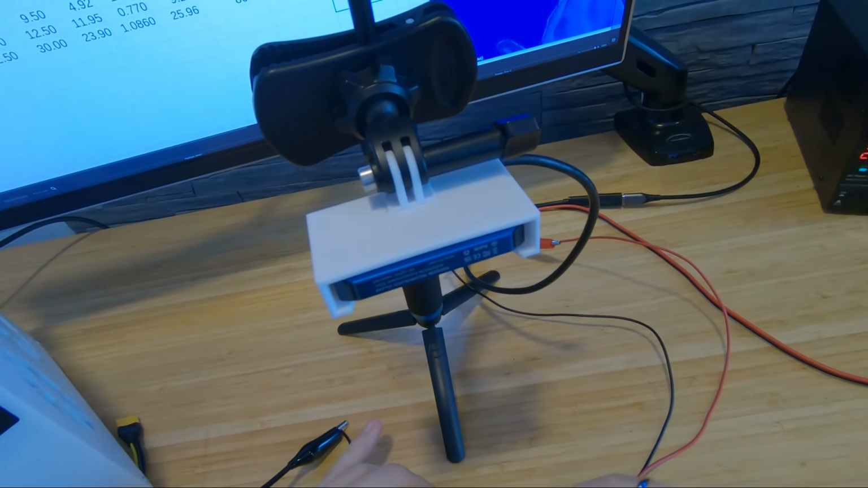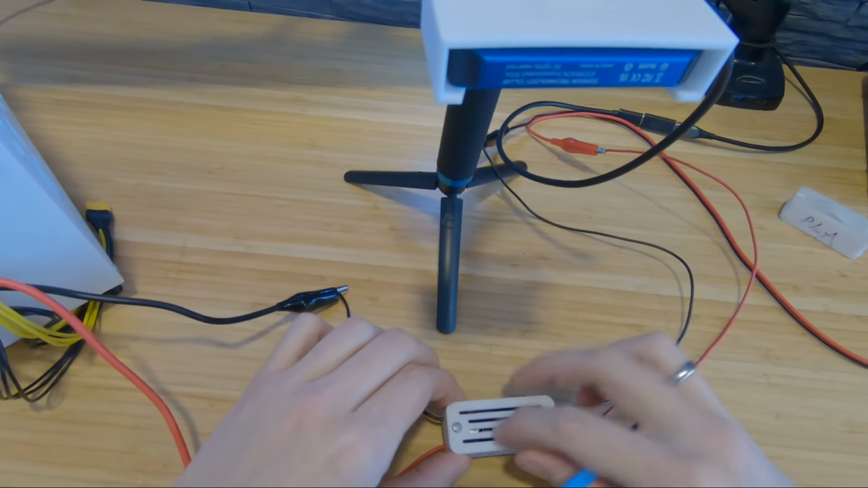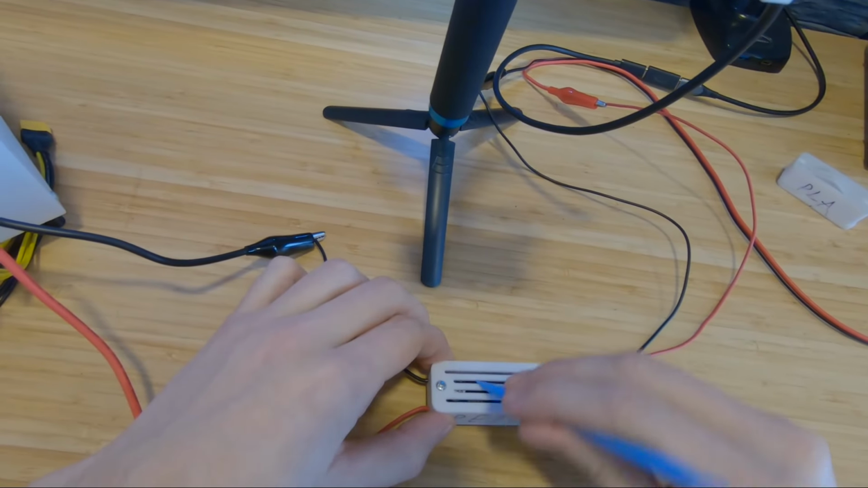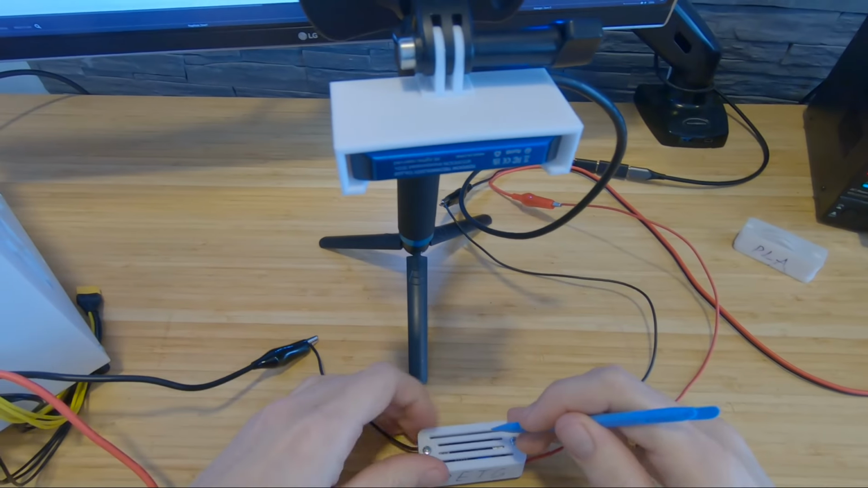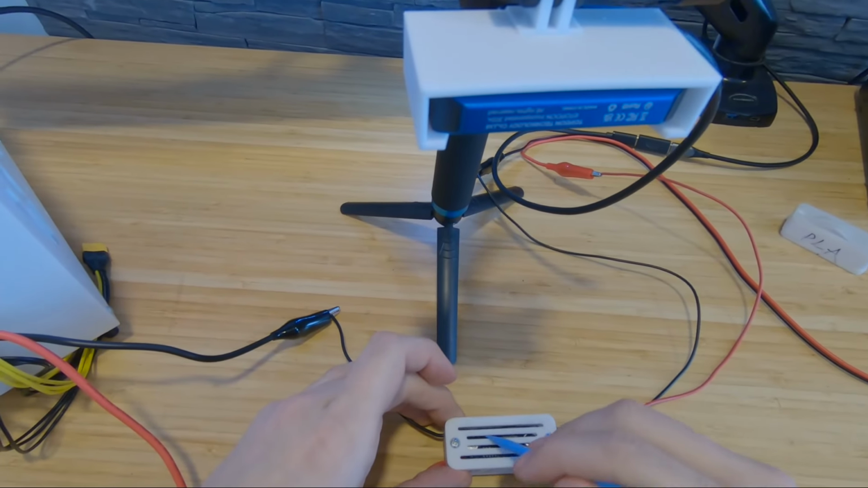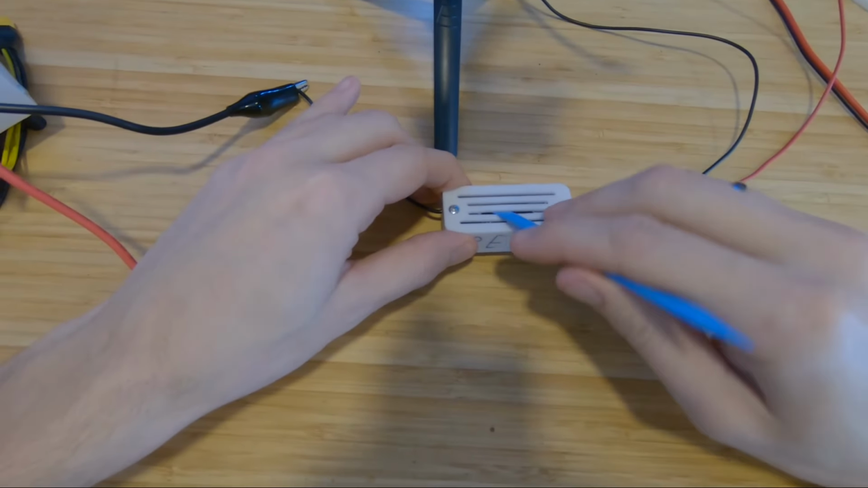on 2 amps. I think it's gonna hold, but you never know. Let's do it. After 30 minutes on 2 amps input, let's see how it looks on the PETG side. No, it's good. It doesn't care. Not soft, like perfect. On 2.5 amps, after half an hour, let's see how it looks.